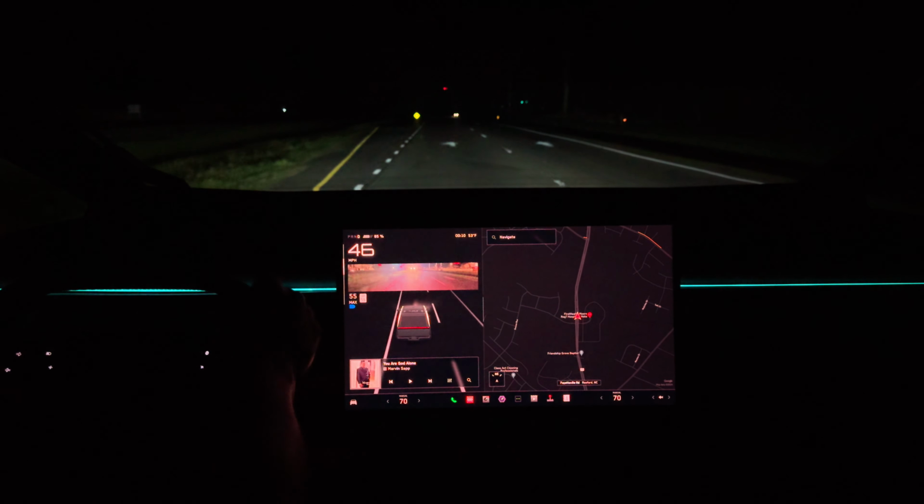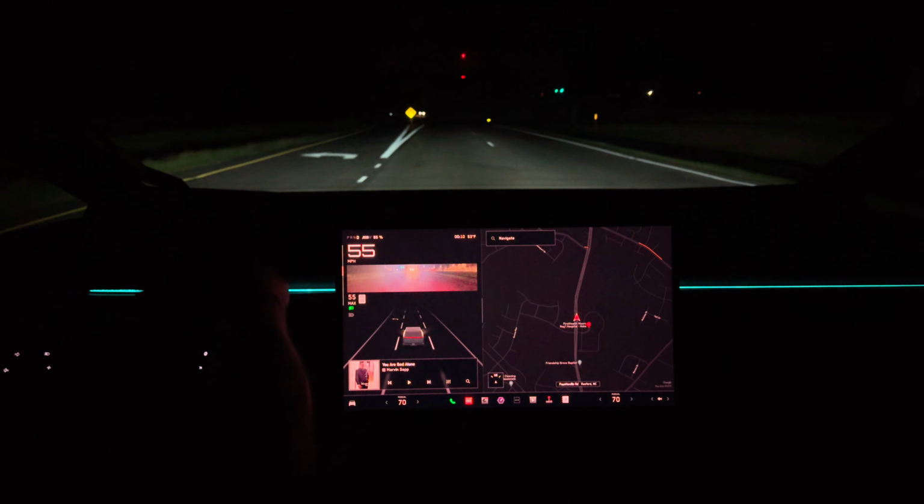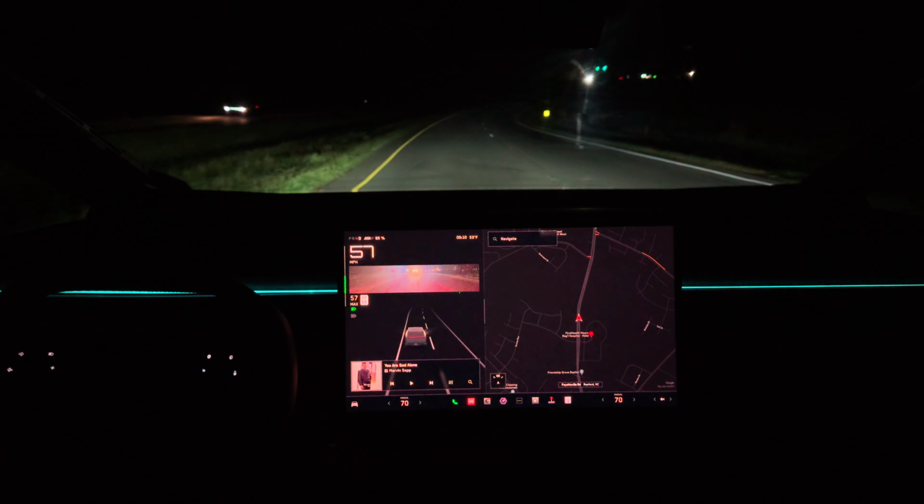Steering wheel is very nice. I like the flat, it's just so flat. You can put your hands anywhere basically and just be super comfy.